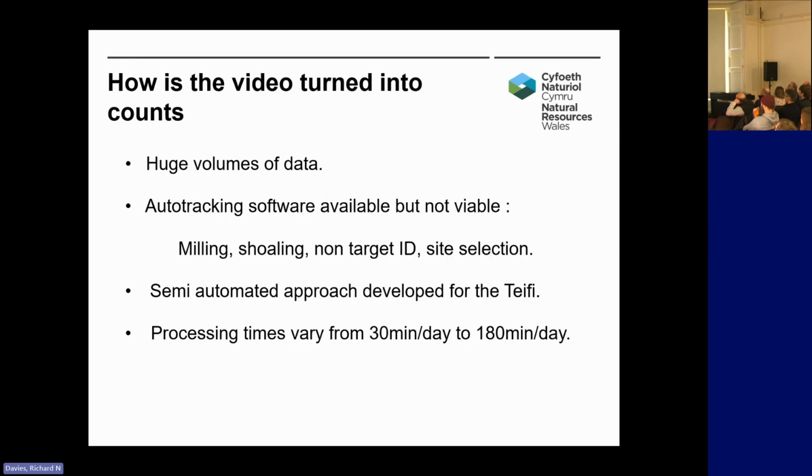So how long does it take us to process the data in this way? Despite the improvements in motion detection, it's still quite time consuming, and it can take from half an hour to do a day up to about 3 hours during bad conditions. By bad conditions, I mean where we have a lot of sea trout milling around, and that can really slow the process down.